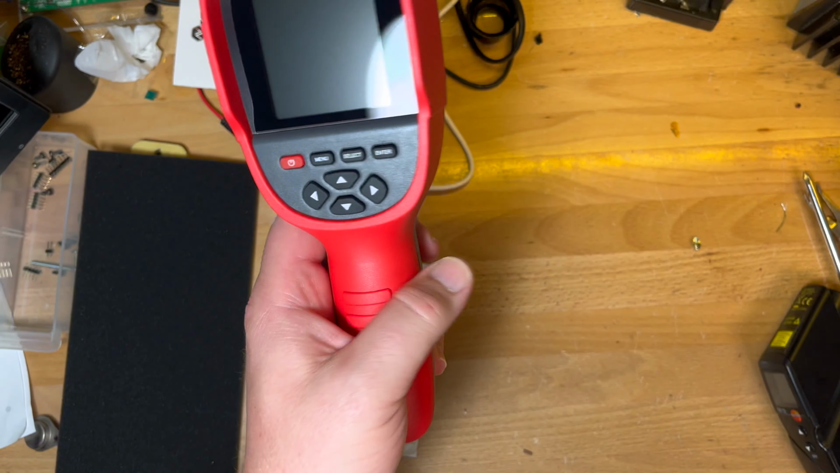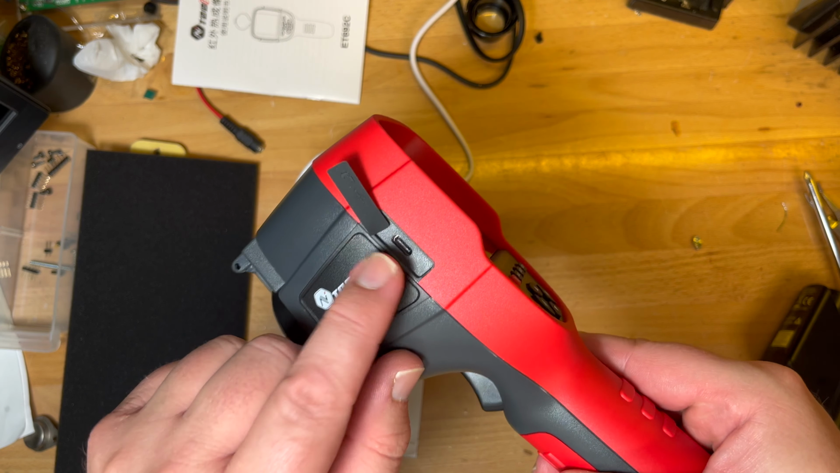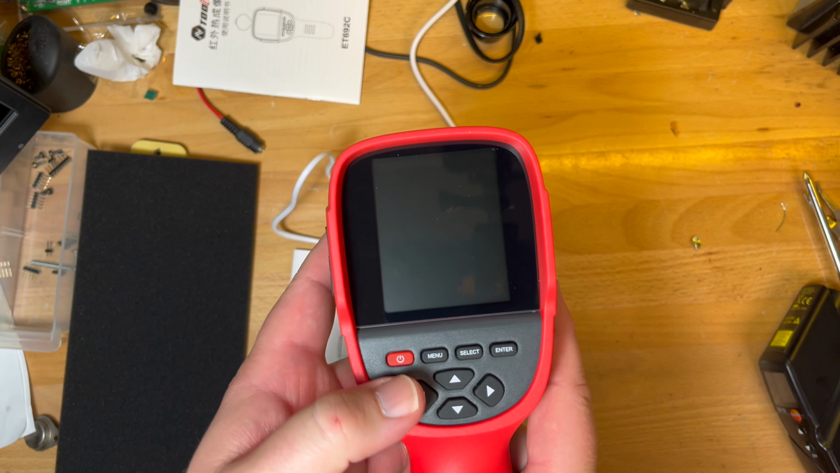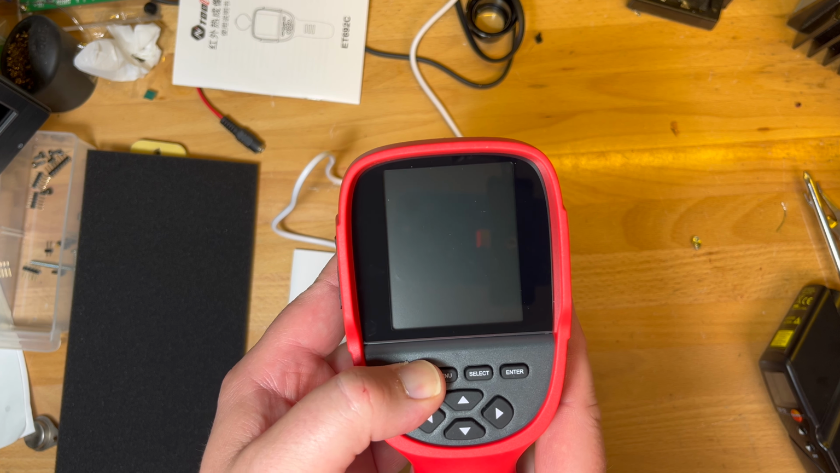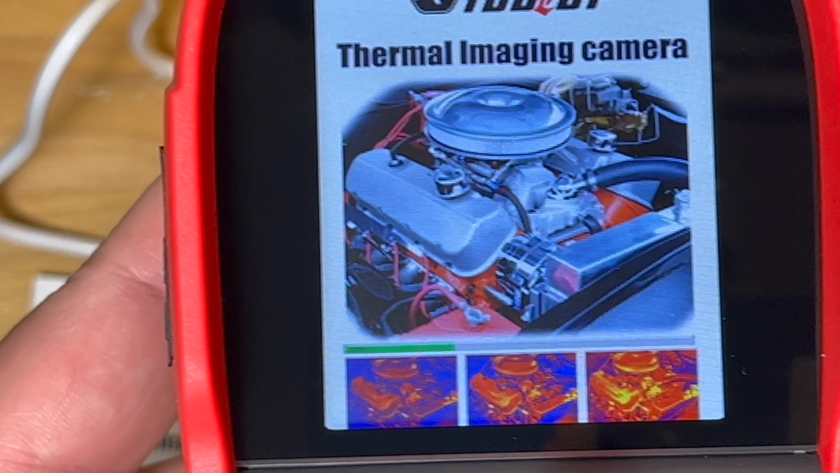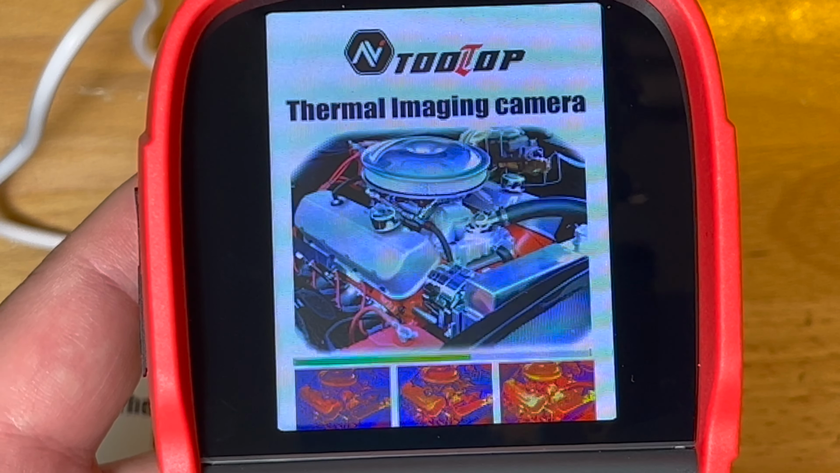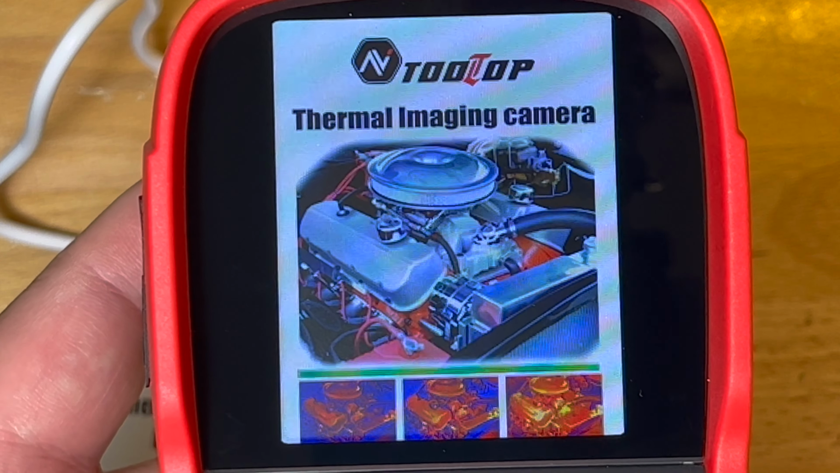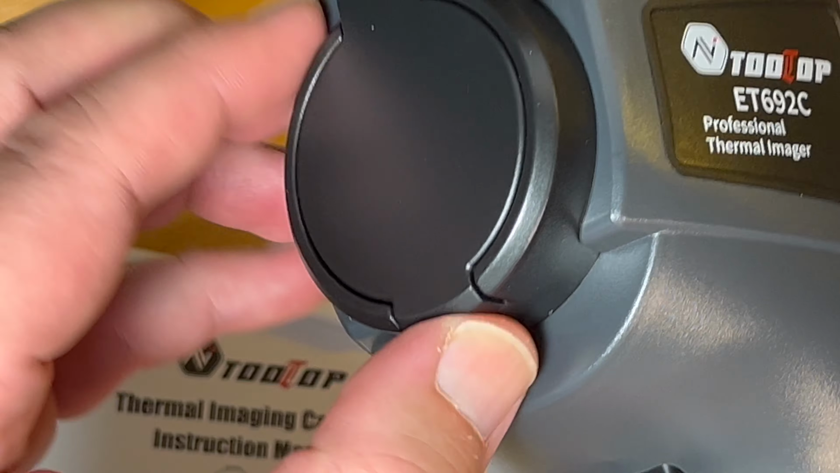There we go. And obviously the USB on the side, plug it into your computer. So that's how you can transfer videos and pictures off. So let's power it on. Do I just hold it down? There we go. Alright, it's loading, little green loading bar. Alright, a little click, because I think there is some metal plate that goes in front. Better open it up.